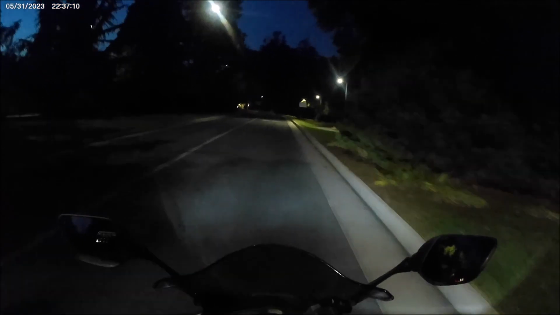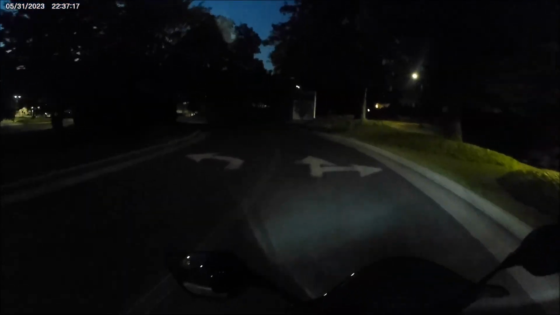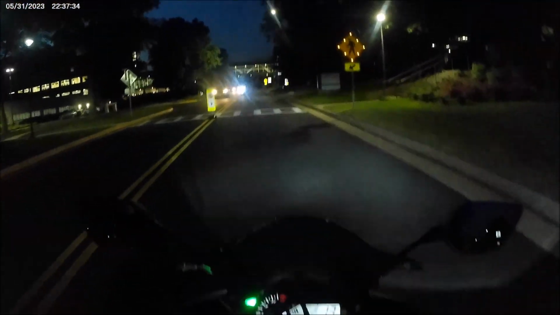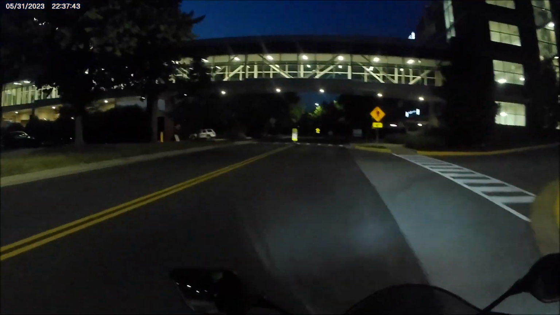So yeah, definitely a lot of starbursts on the lights, but I mean it does add to the effect. It's not horrible. I could still see a lot of stuff. I did angle the camera up a little bit so I could see the road more, but you can't see the controls as much. So I guess this is probably the more ideal angle. You don't see the handlebar, and you don't see my hand as much, but you definitely can see the view a lot better.